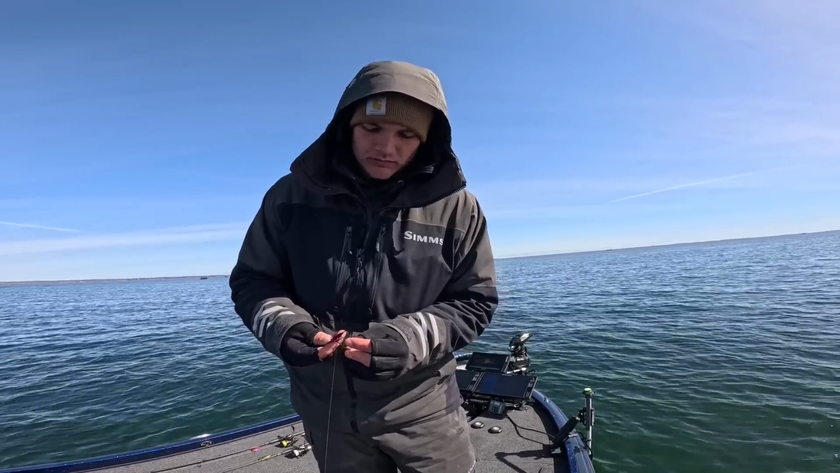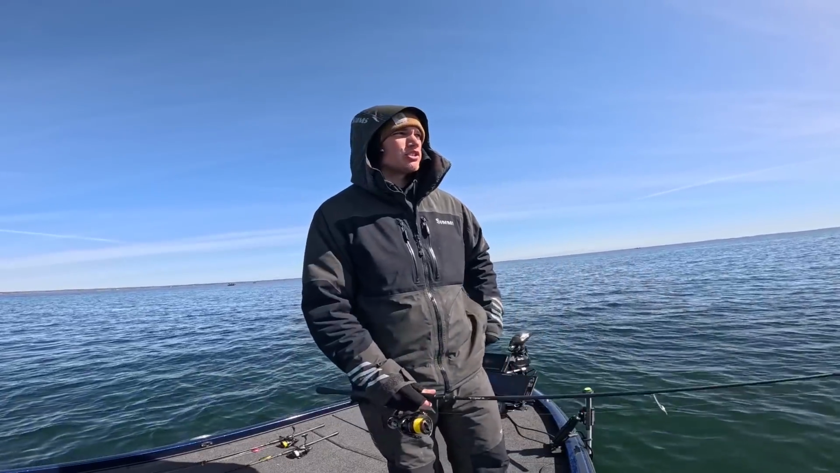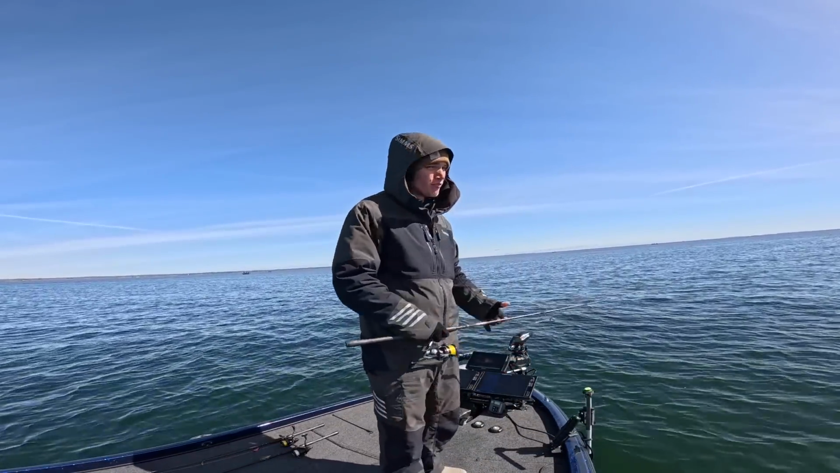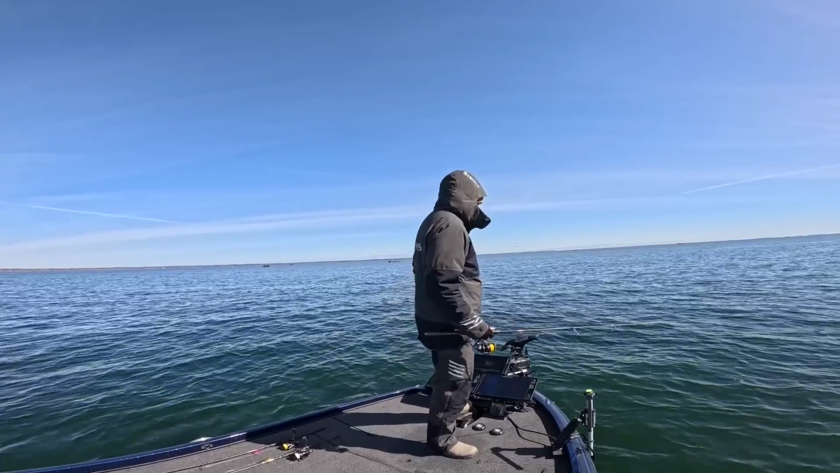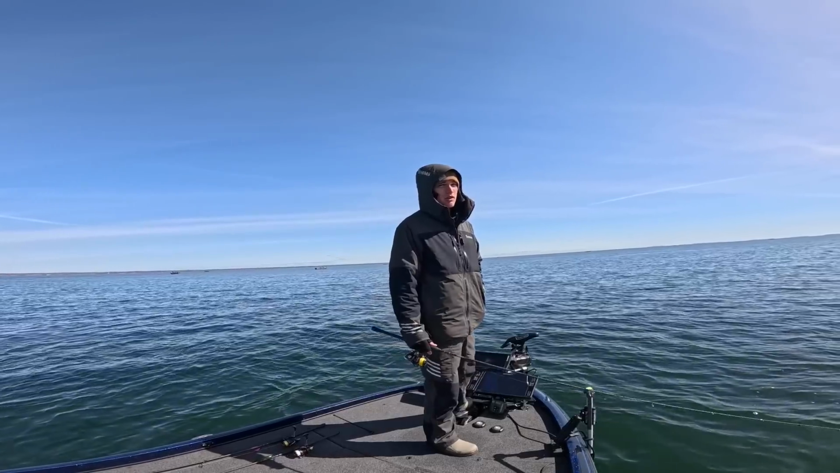But a lot of times out here on Green Bay, some of those real big fish will actually bite middle of the day. They don't really seem to care too much. Honestly, most of the biggest fish we've caught have been right around noon. Otherwise, obviously, at night is a great time to catch them as well.